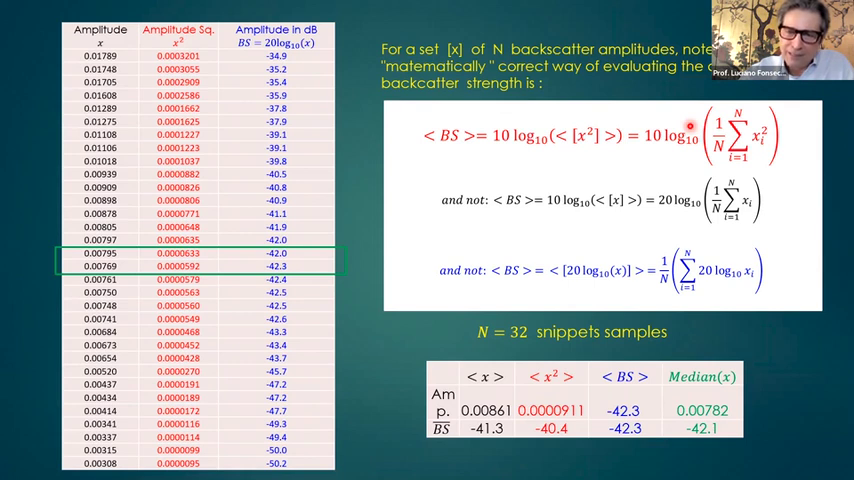You can try to cheat and average the amplitudes and take the log of the average. This is wrong, but people do that all the time. Or you take this column in dB and average in dB; it's already in dB, so you just divide by n.